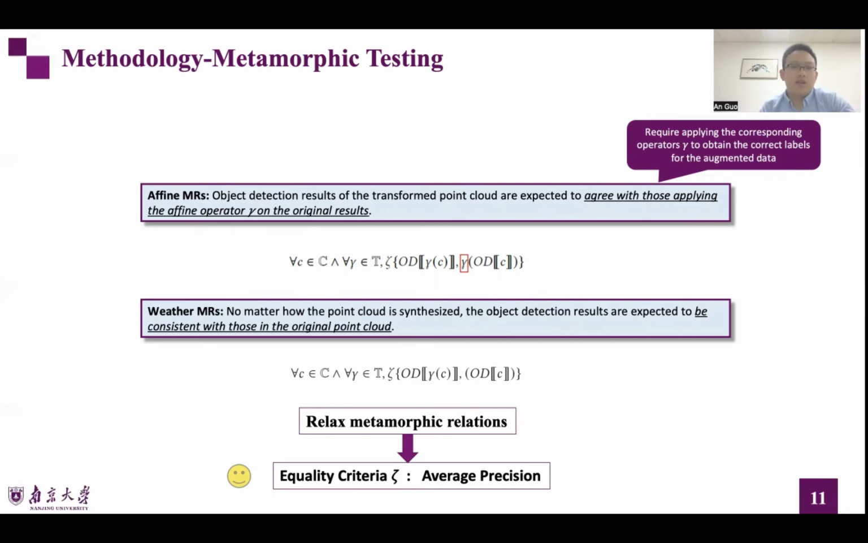Note that the only difference between them lies in that the affine transformations require applying the corresponding operators gamma to obtain the correct labels for the augmented data, while weather transformations preserve the same labels before and after the transformation process. In order to make the metamorphic relationships more permissive, our equality criteria zeta is derived from average precision.